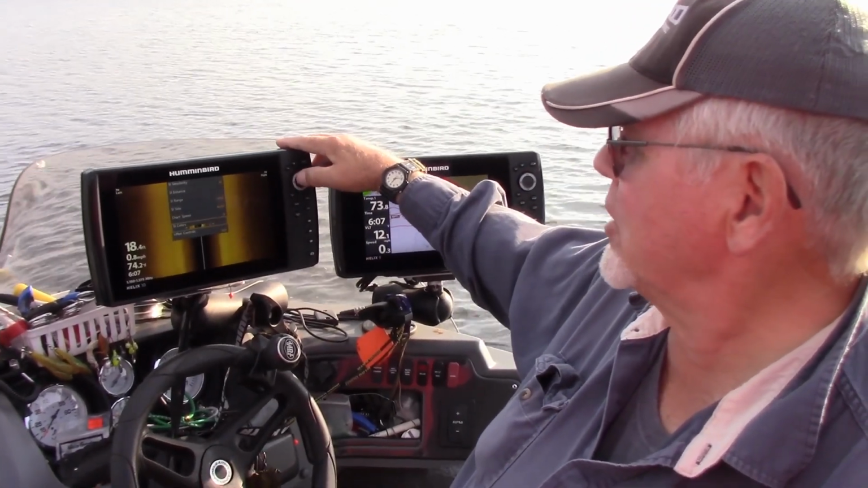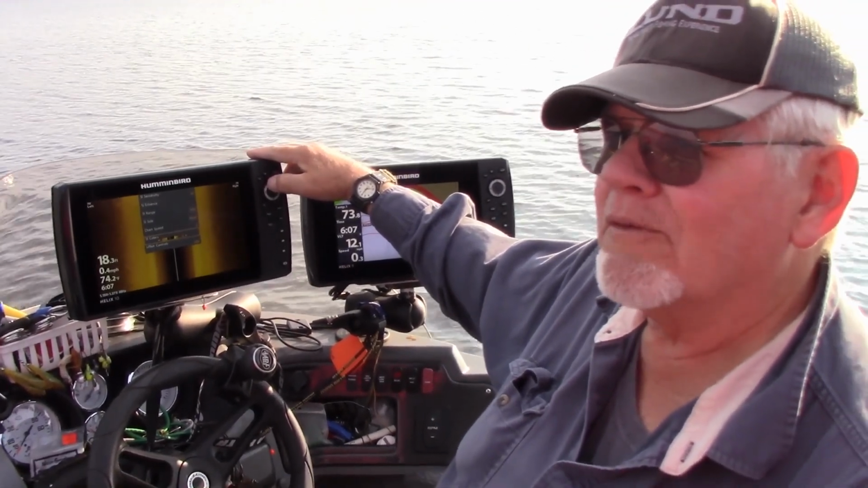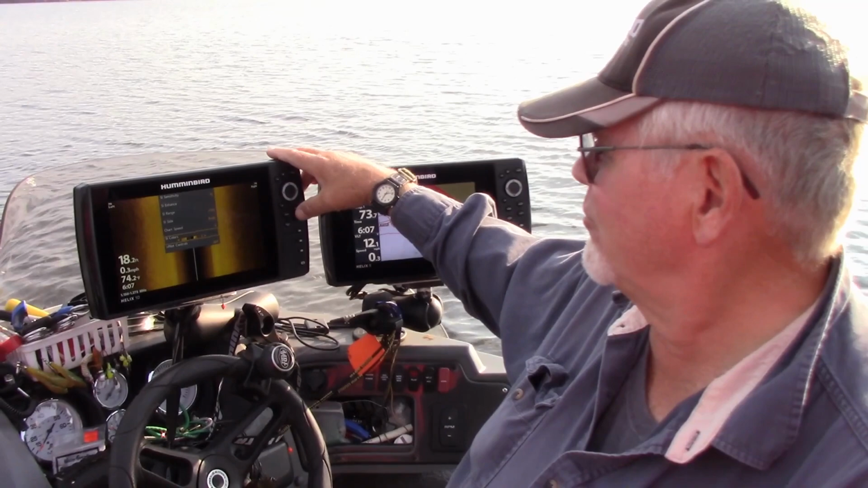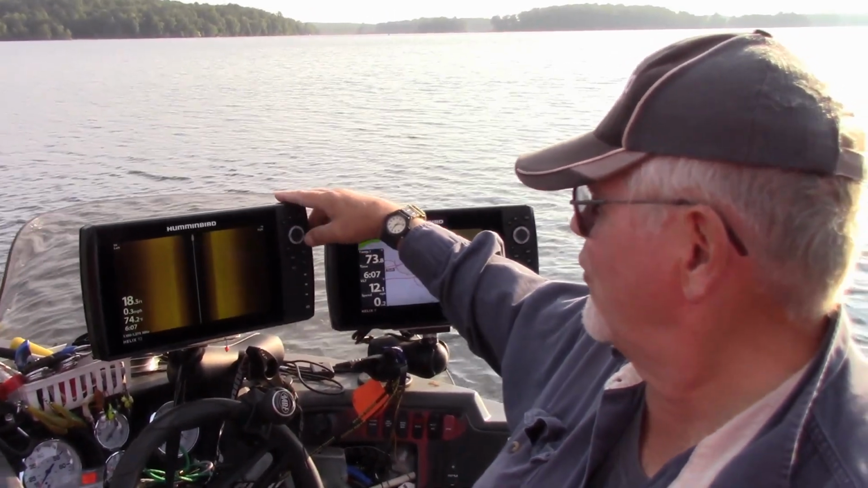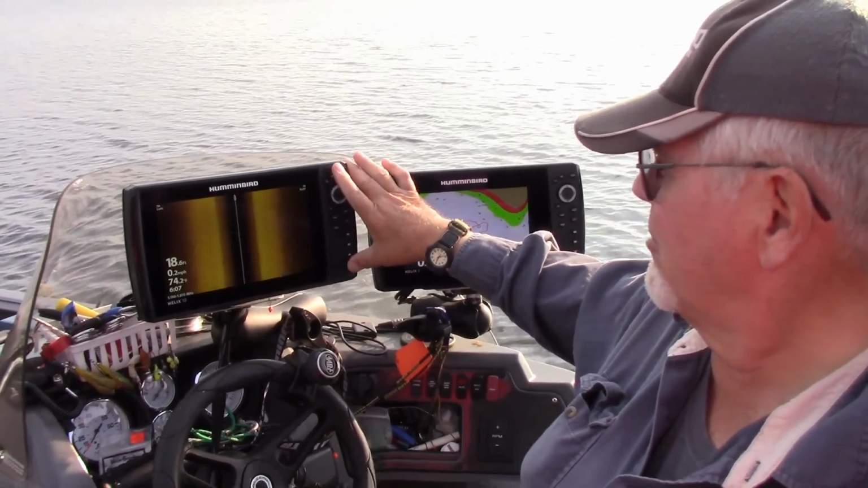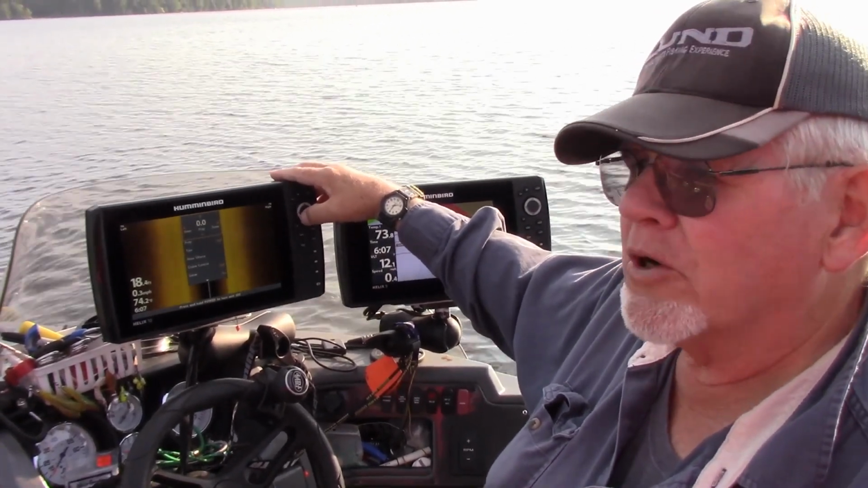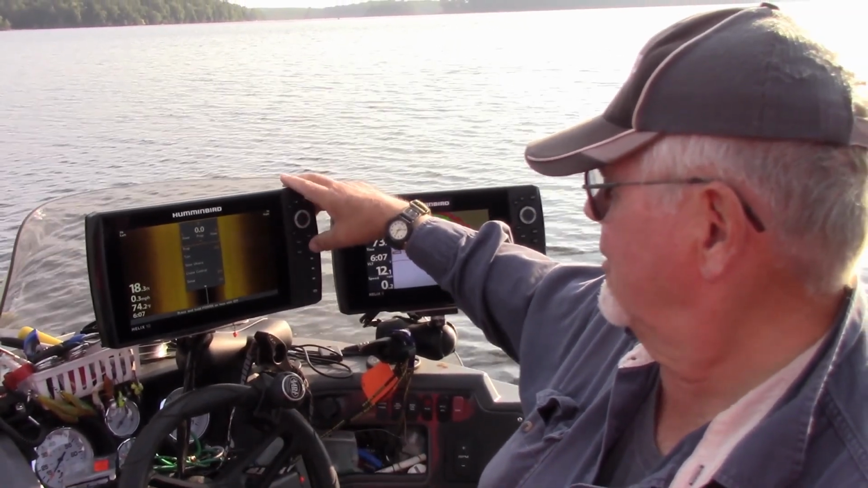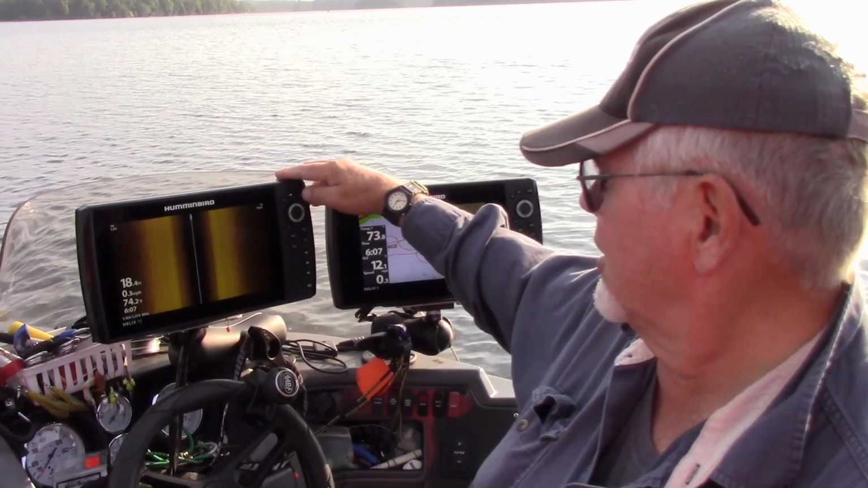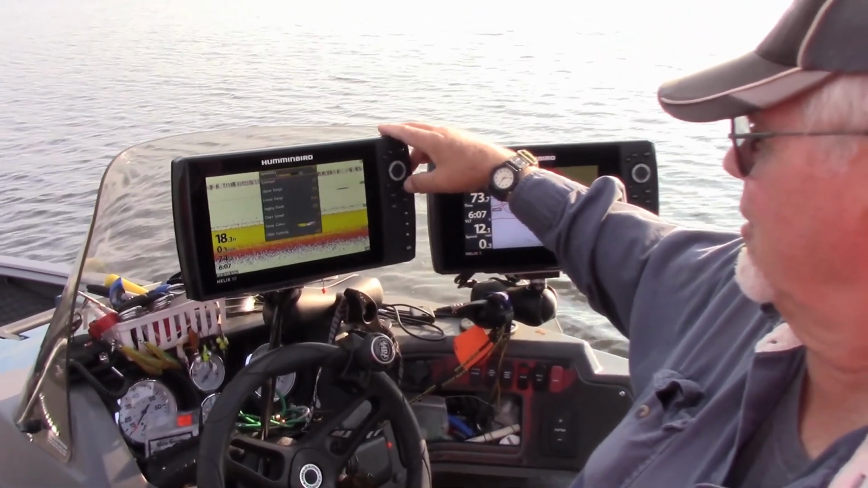As far as side imaging colors, I like the amber a little bit more than anything else. You can set it wherever you'd like to have it. A couple other things, let's see what else we can go into here. If you get into your power button, that gives you some menus too. If you network, you can run your trolling motor from that. You can run your sonar from that. And go back to your menu again. Go back to my main screen here and go to my menu.